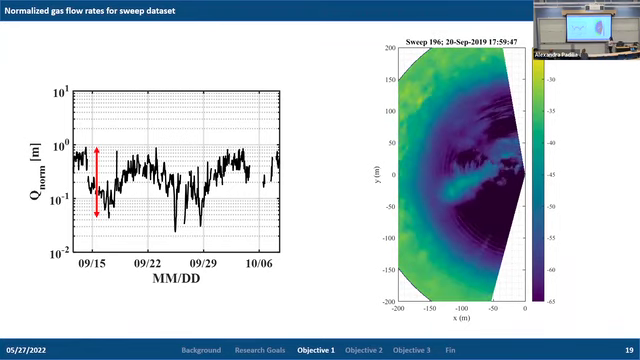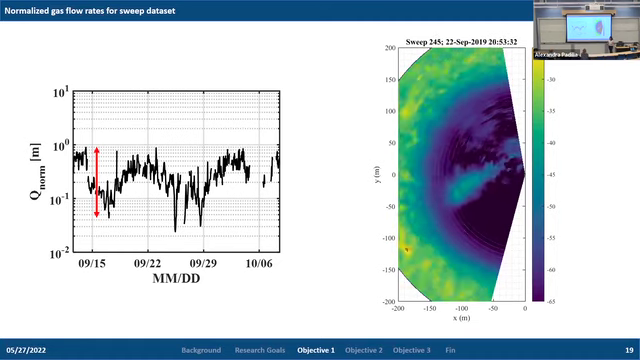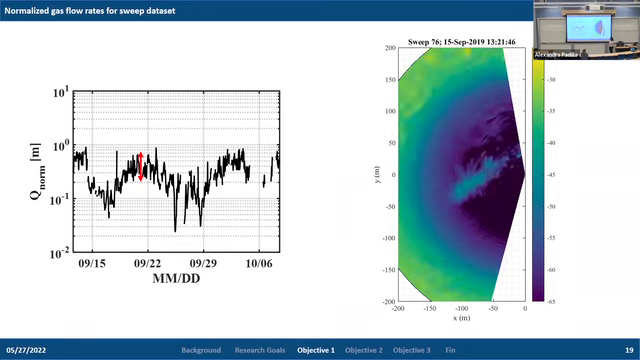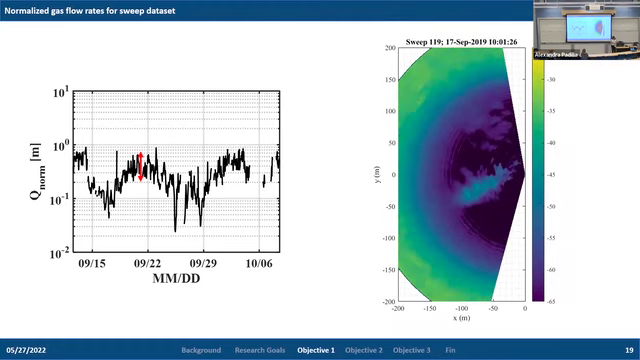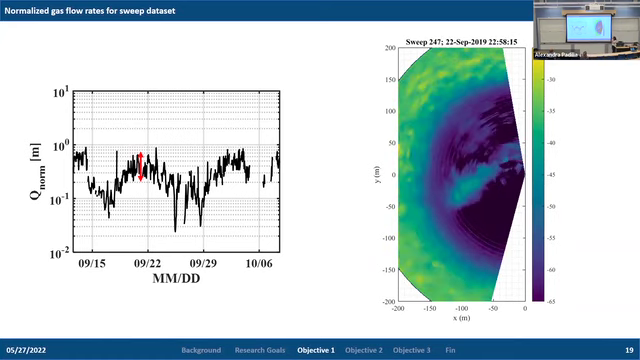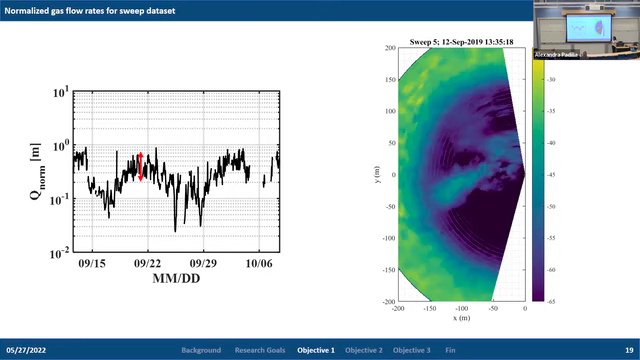Looking at the normalized gas flow rates within just a couple of hours, we can see that they vary by a factor of an order of magnitude. Because we're mapping the entire seep activity here, this variability is likely caused by temporal external physical processes that are actively pumping or reducing the amount of gas coming from the seafloor itself.